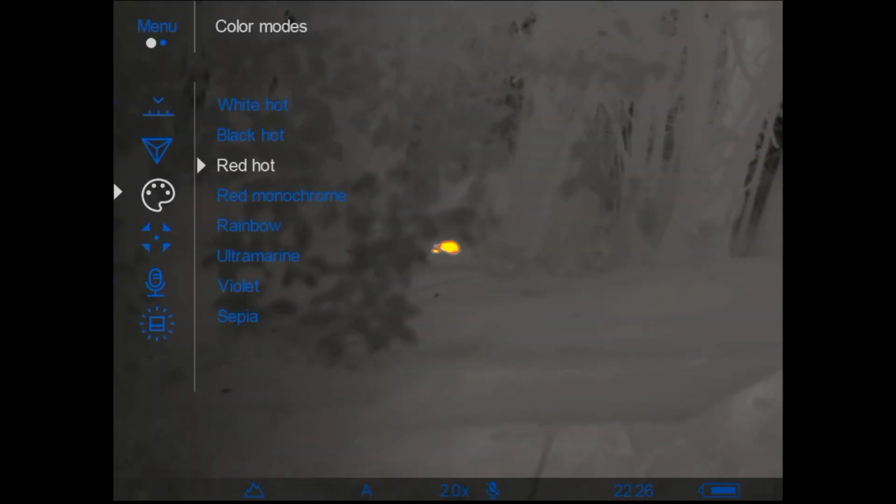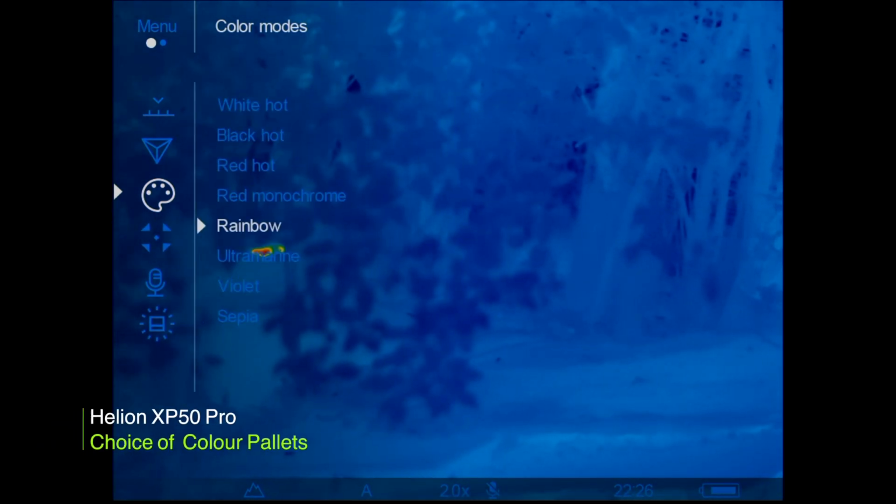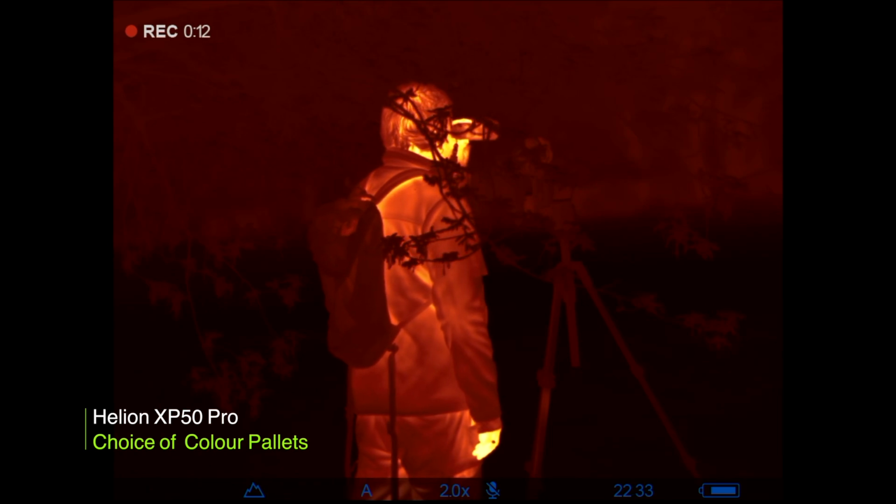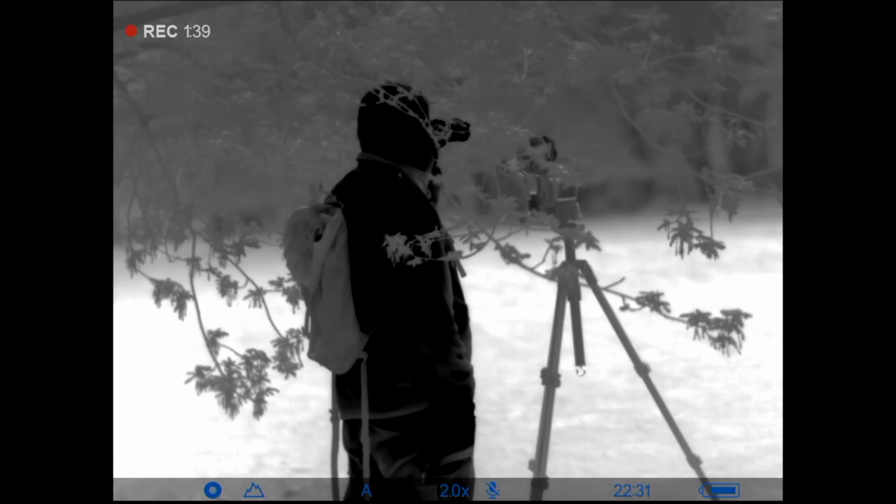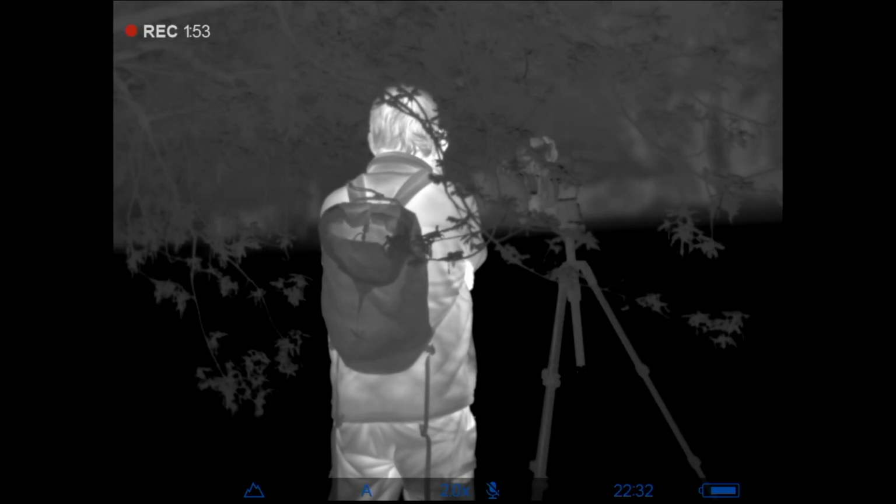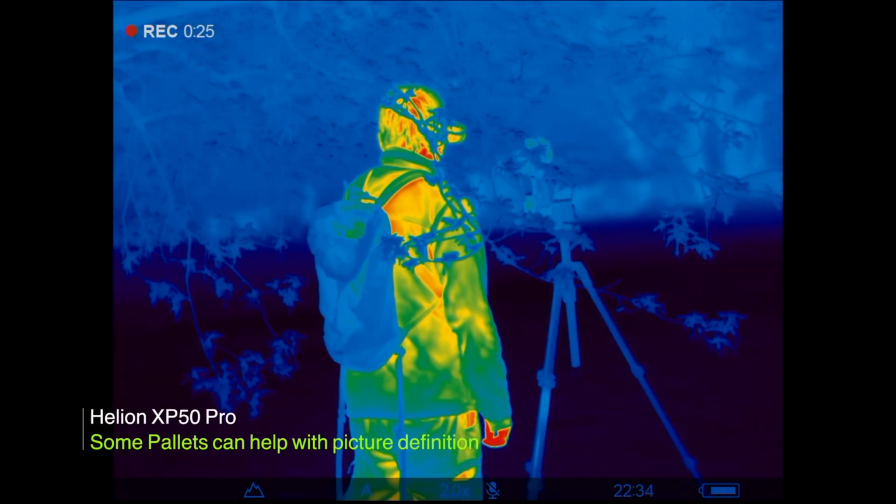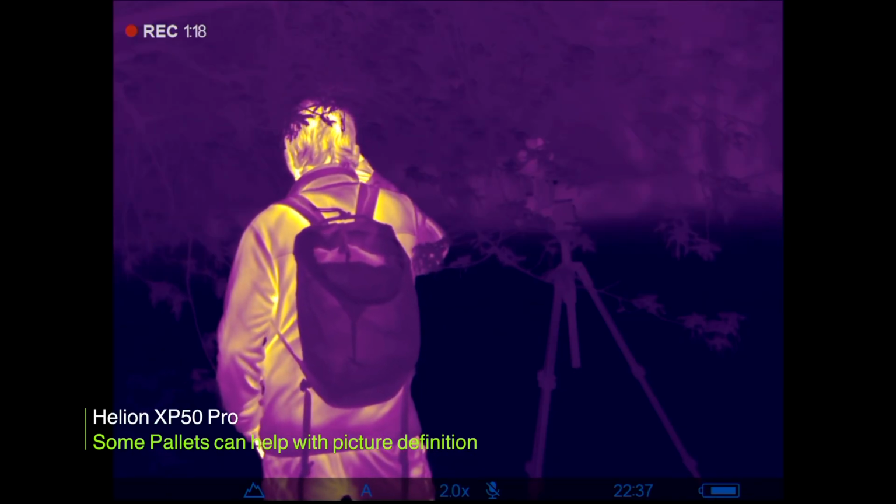The white hot and the black hot both work well for me. As you can see, these different ones here, that's the camera actually filming me while I'm scanning around the area. Some work really well, some seem to blend in a little bit with the foliage and the things in the background at different conditions at night. Black hot, one of my favourites, you can't really go wrong with that one, and the white hot is my other favourite, like such as that one there. As far as I'm concerned, you can't go wrong using those.